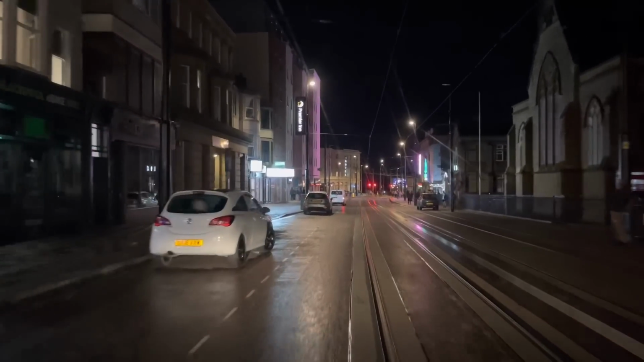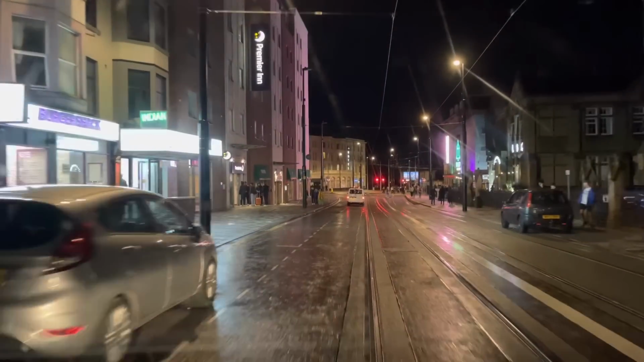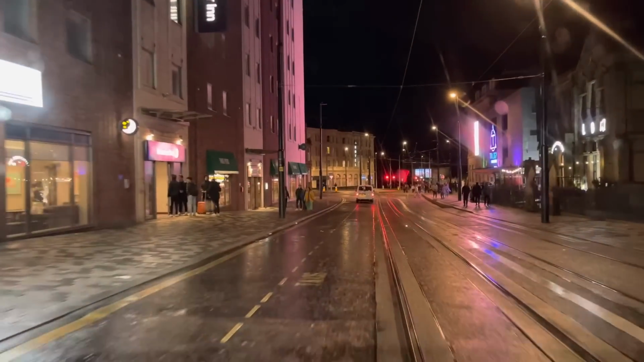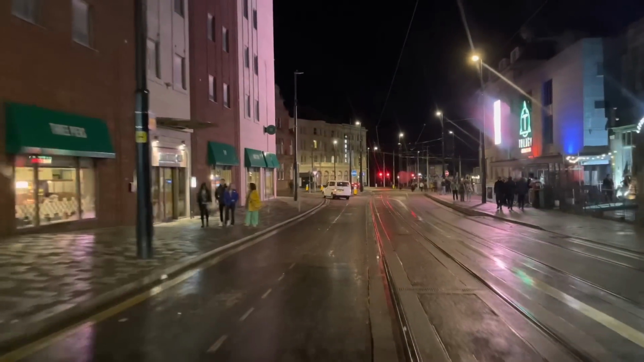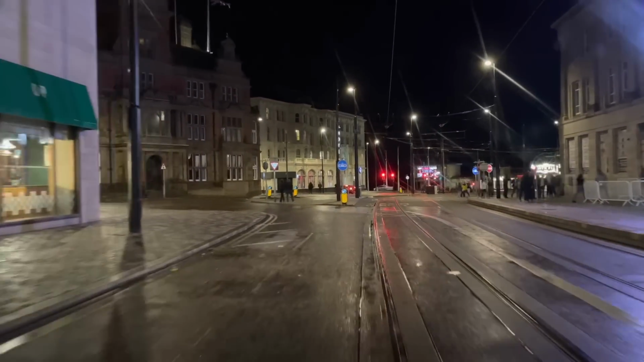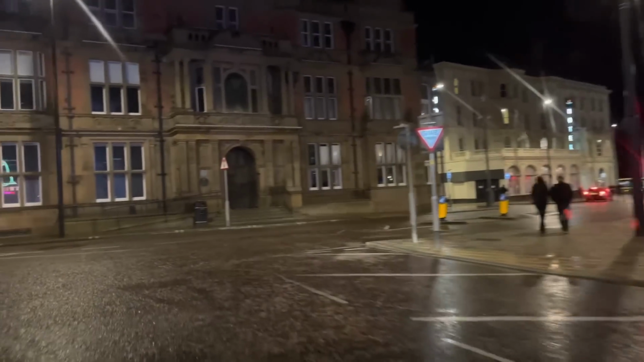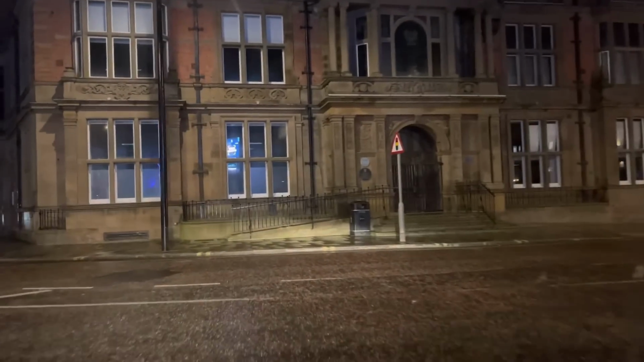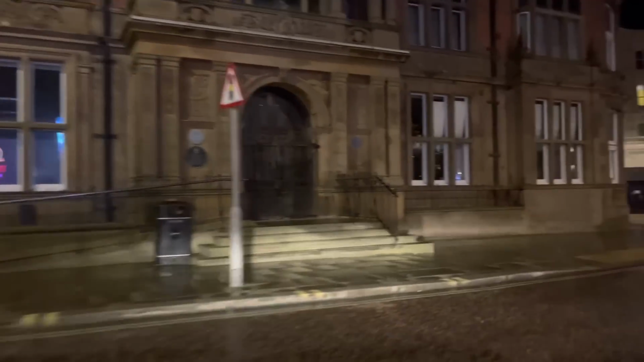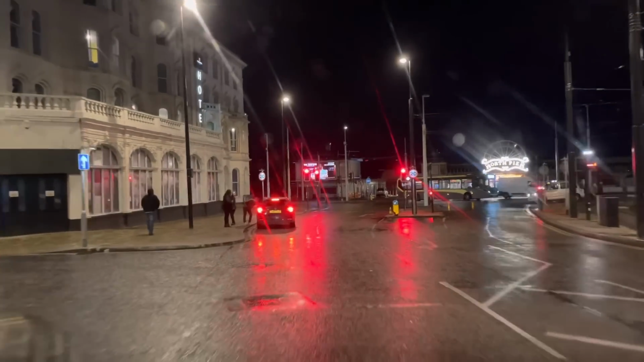I'm just heading back. Big Cat Sports Bar on the left-hand side. That's new, that. On the right-hand side, we've got the Little Black Pug. I strongly recommend that pub if you ever get a chance. The Trilogy nightclub there on the right-hand side. And we're just coming back to where I came into Talbot Square. So I'm going to take a right here. The rain's not too bad, it's just fairly light rain. I'm going to head back onto the promenade again, and we'll turn left.